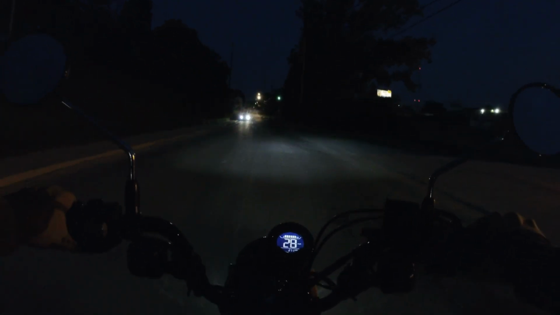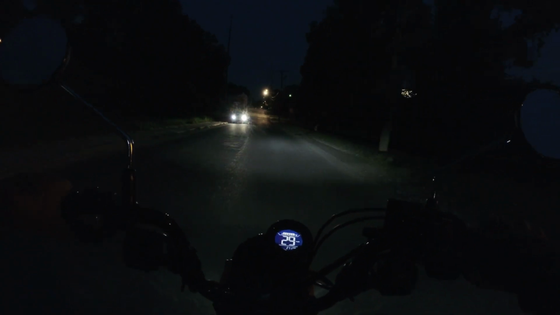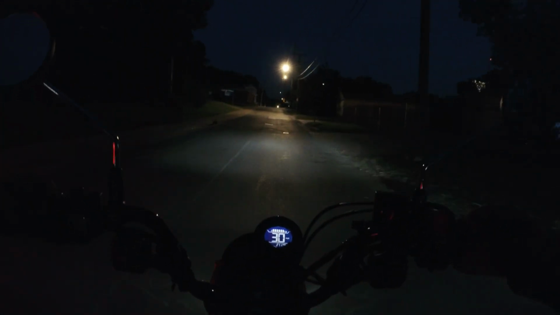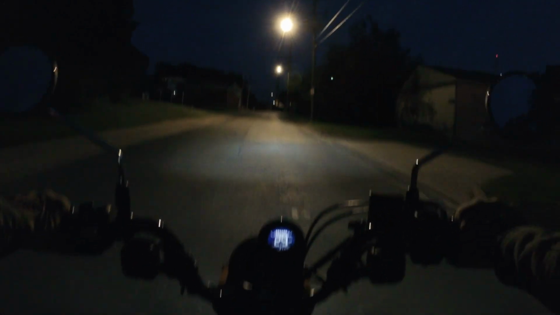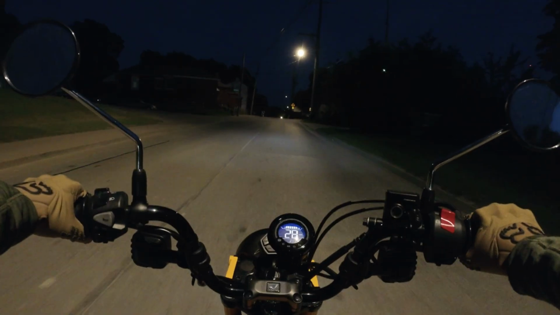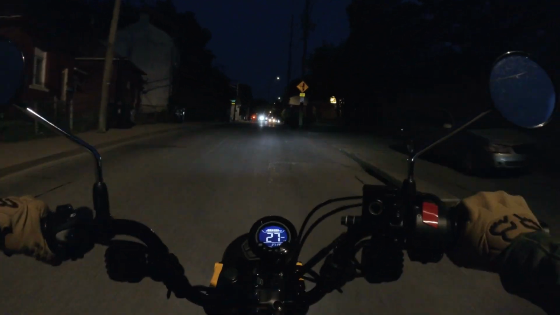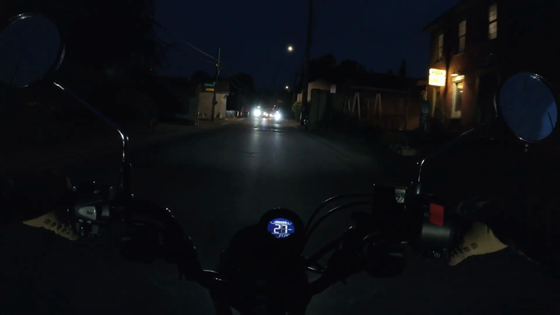This is the one night I decided not to go through all the effort of setting up a second camera on the back for a rear-facing view, because I hadn't really gotten a chance to ride this recently, so I figured just go for a quick ride.